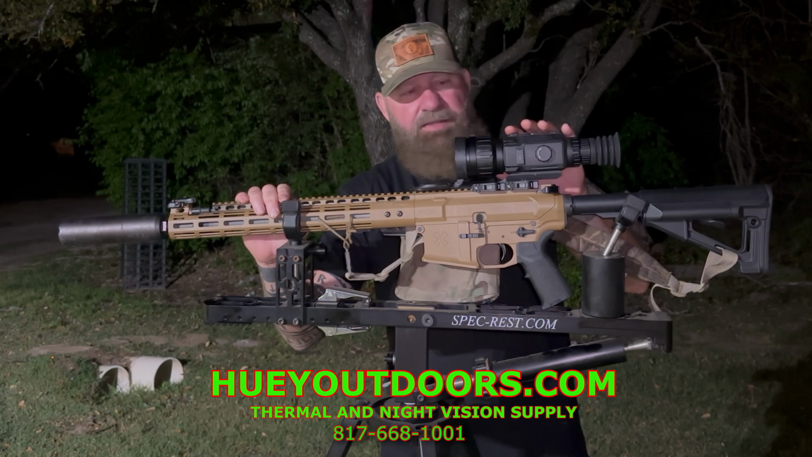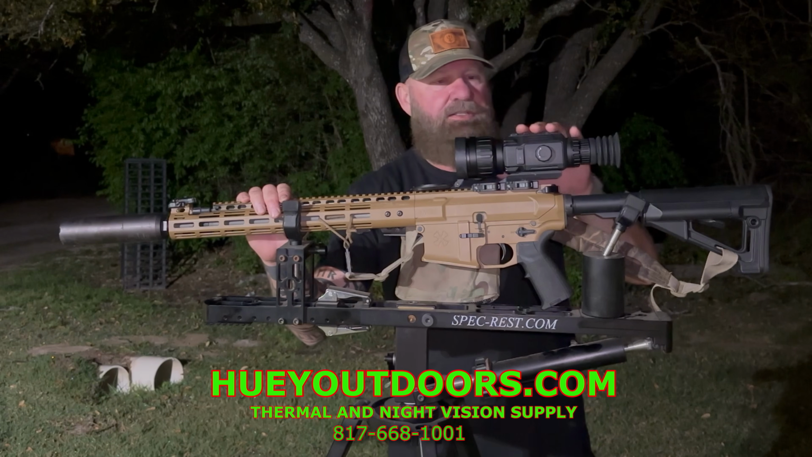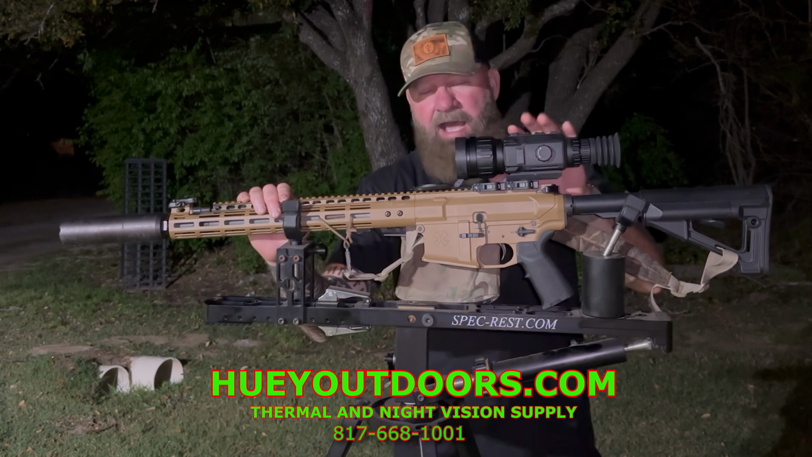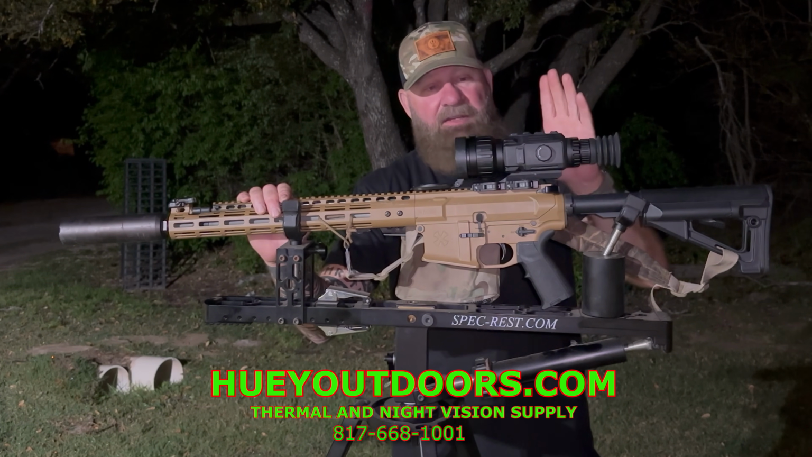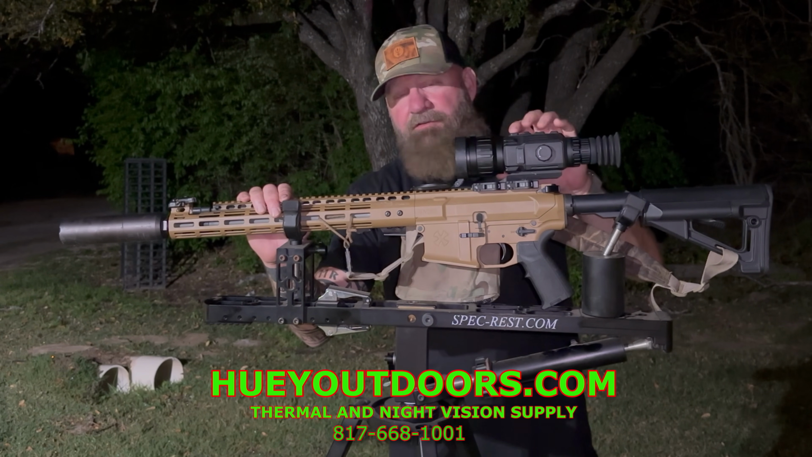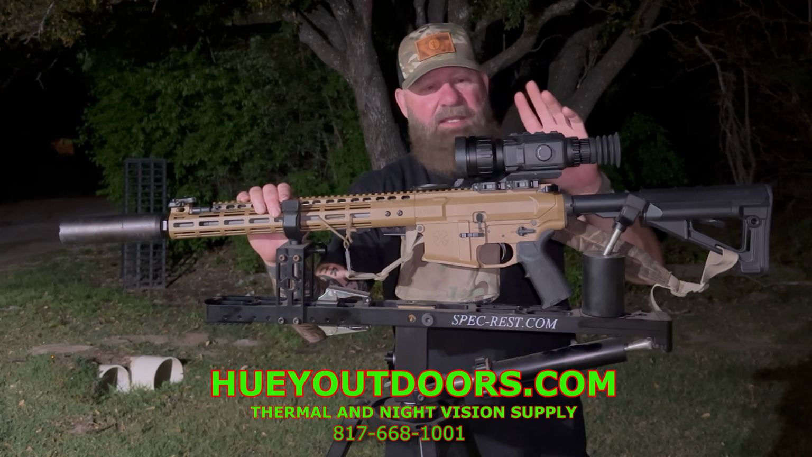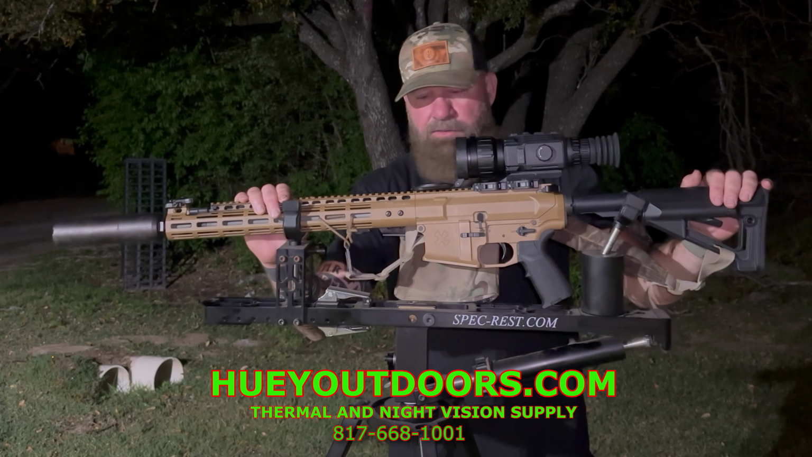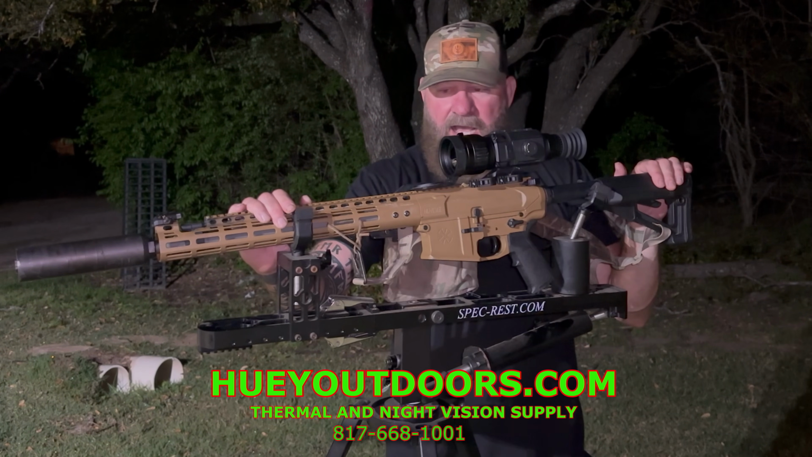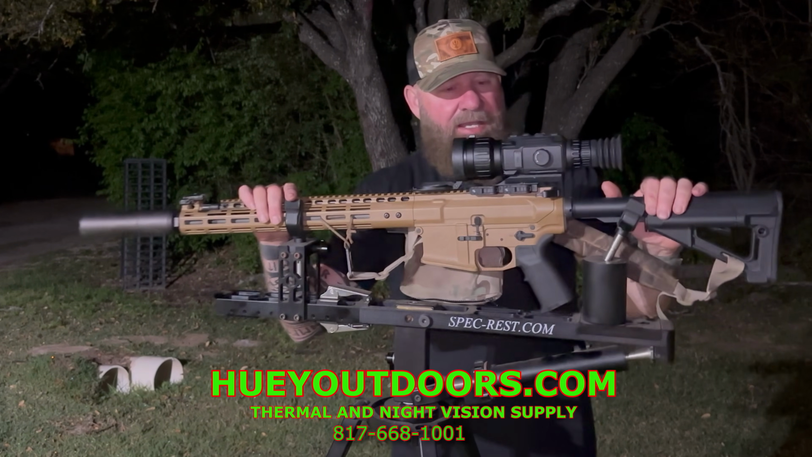The controls on this are very simple. They're button controls, not the turrets like a lot of these scopes are going to now. I do like the turrets, but these buttons are fast. You have your button, you know what it does, you hit it, and you go straight into it. I don't know really what else to say about this scope.